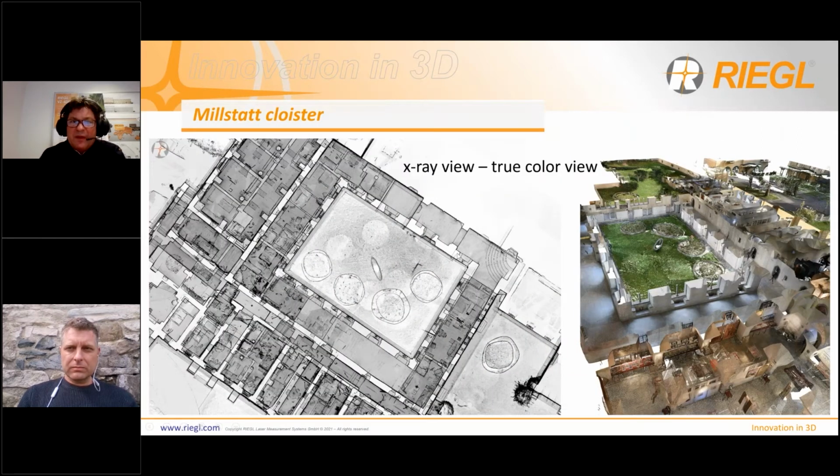What's the difference between the X-ray view and the true color view? On the left side, it's an orthogonal view from the top. On the right side is the true color in the perspective view. But it's absolutely the same data set, so we can jump from one view to the other easily.